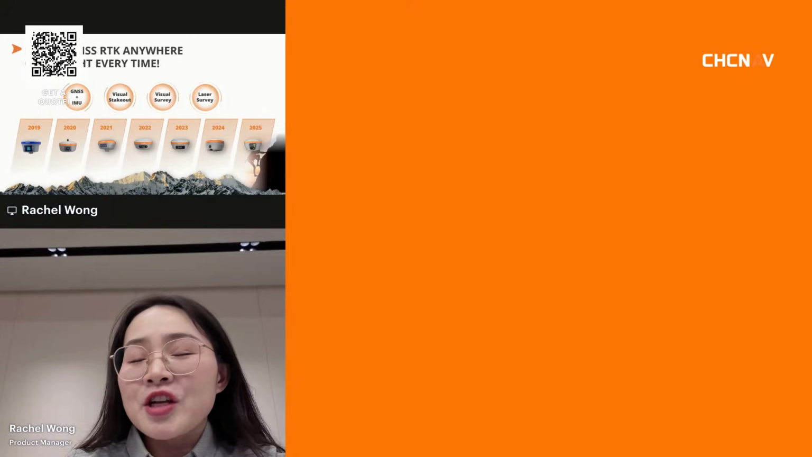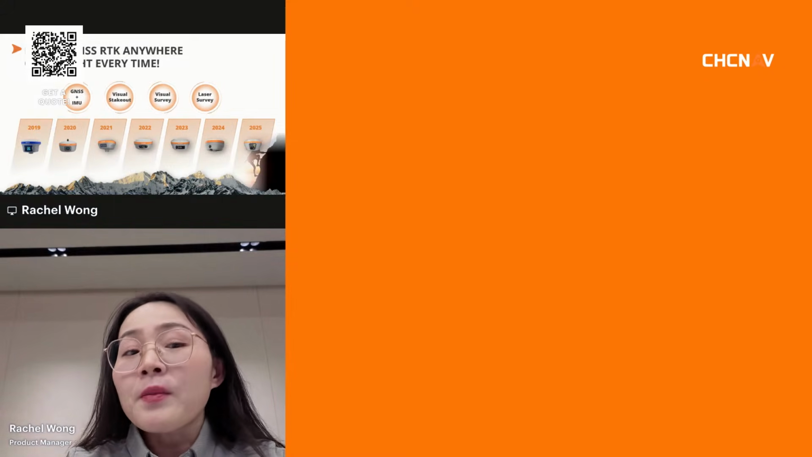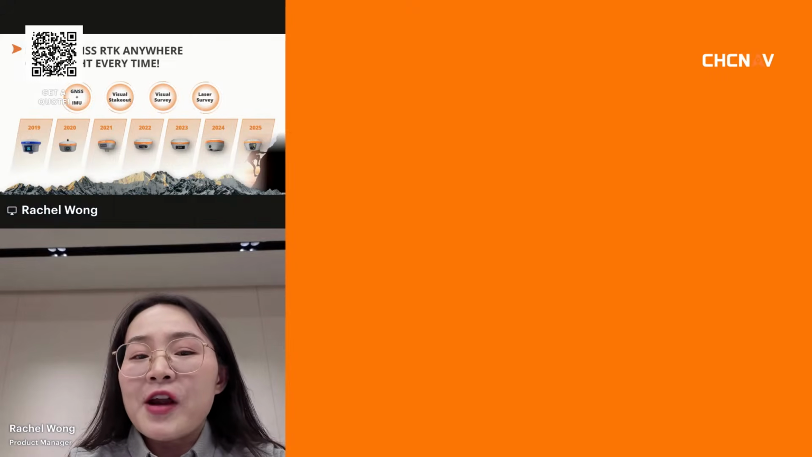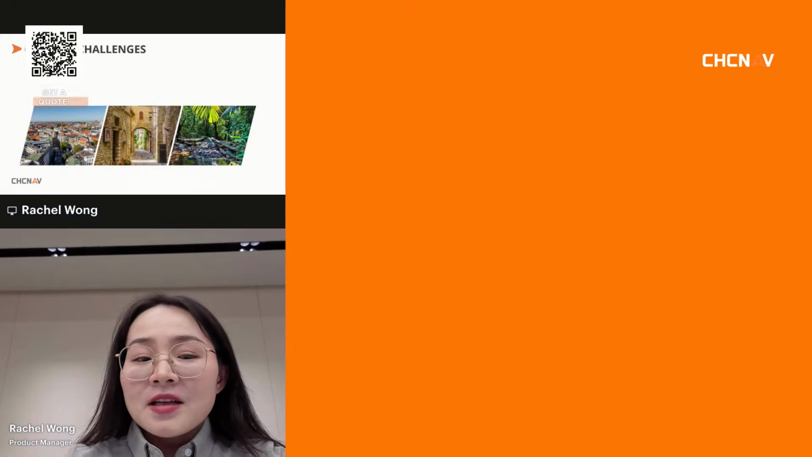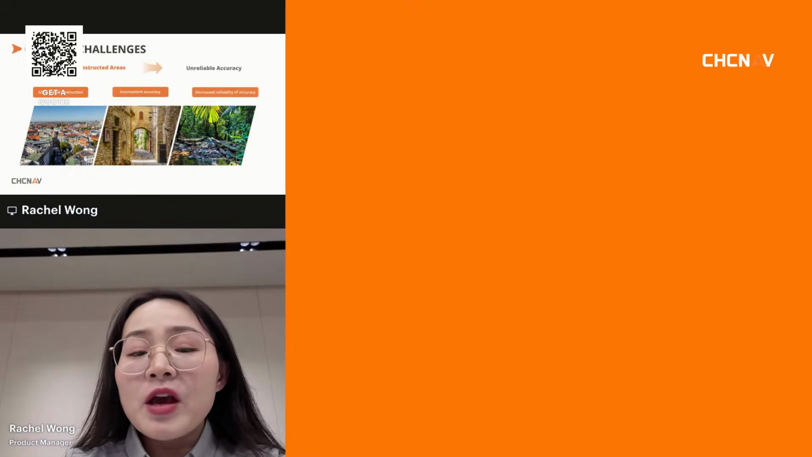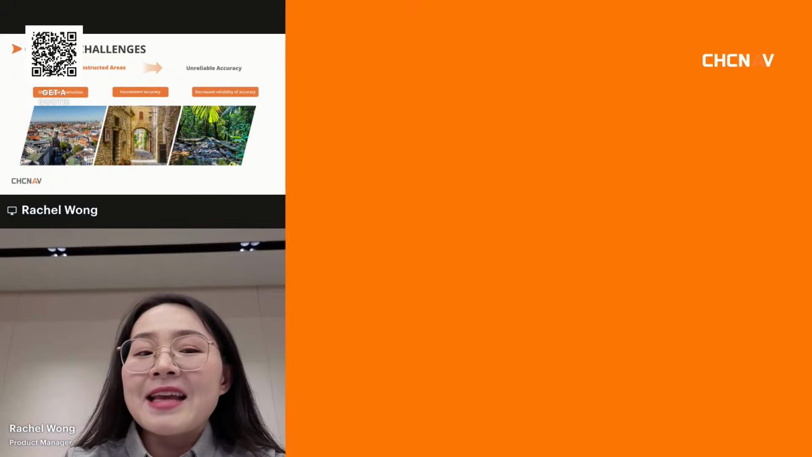We combine the GNSS with visual technology, laser technology, and also spatial data to push the performance further. Our GNSS receivers have come a long way, but the real question is, have they gone far enough? Because in the real world, challenges still remain, like in cities, the tall buildings block signals, and in old